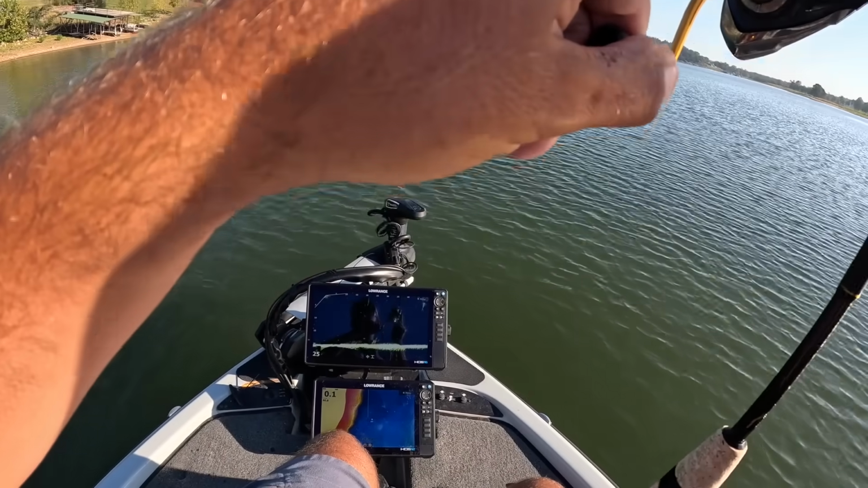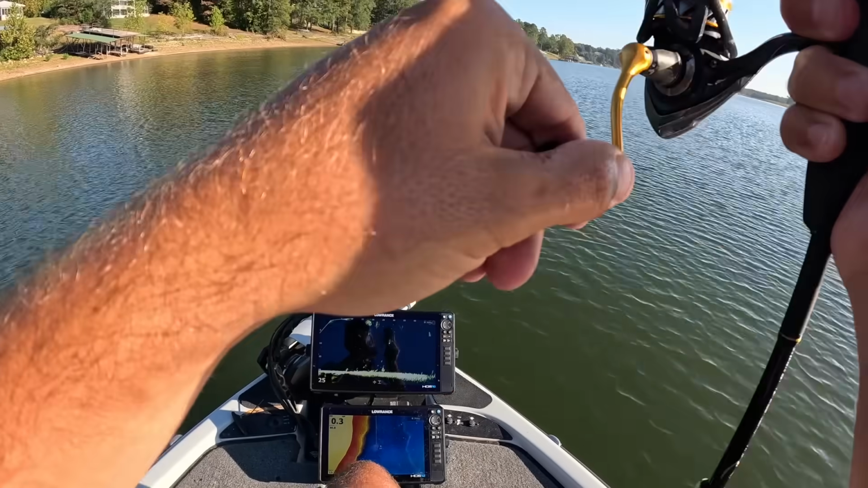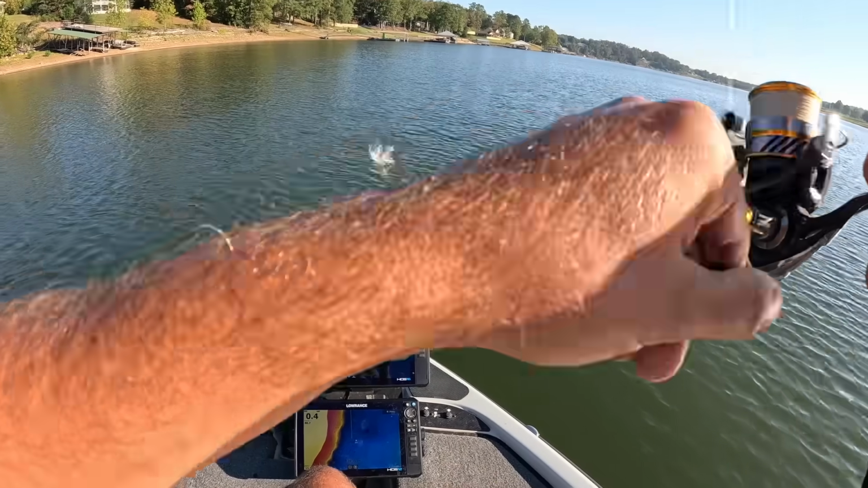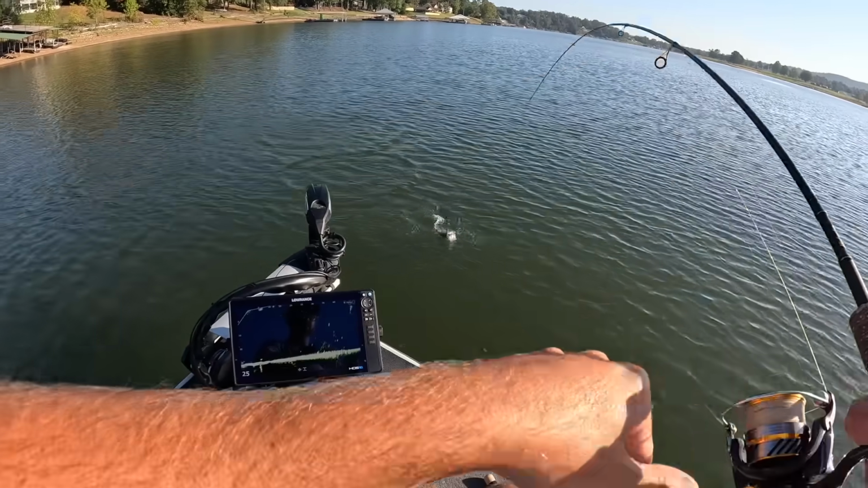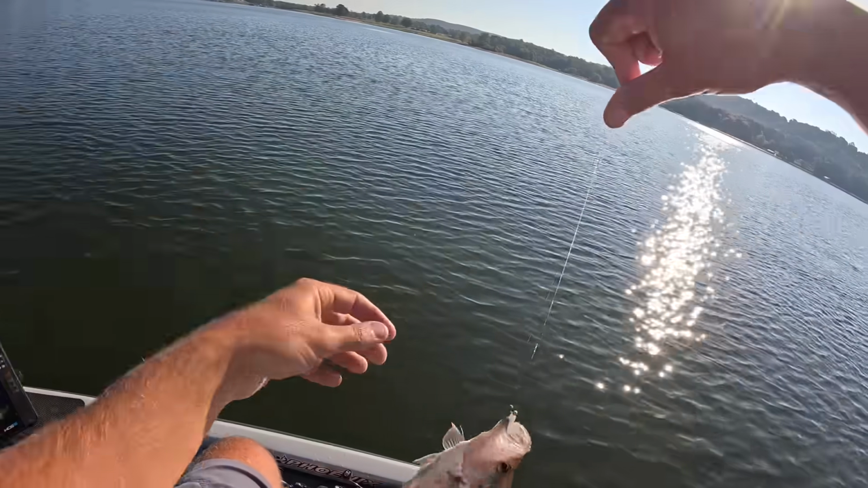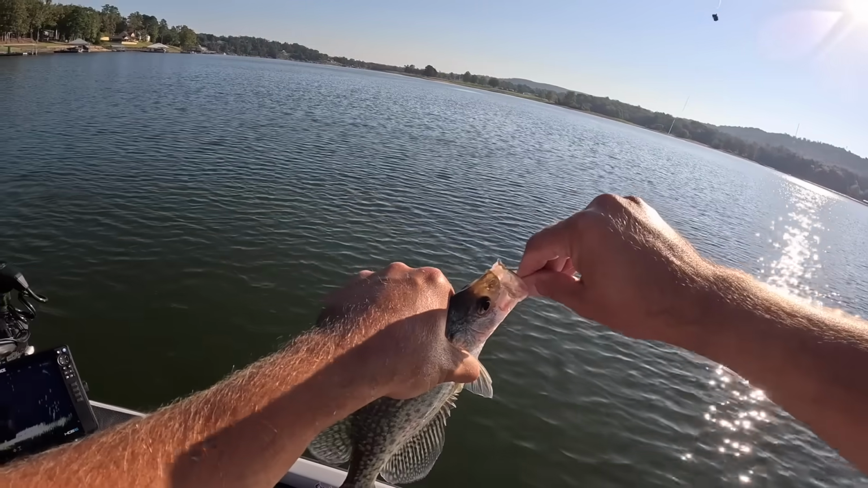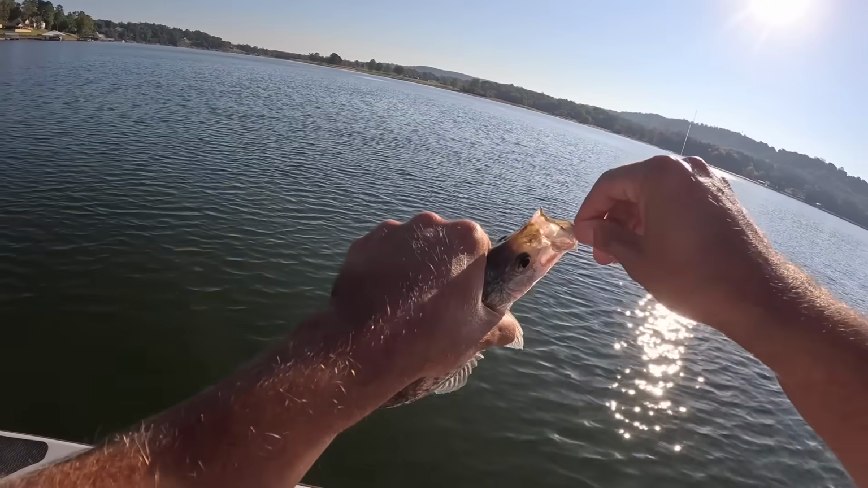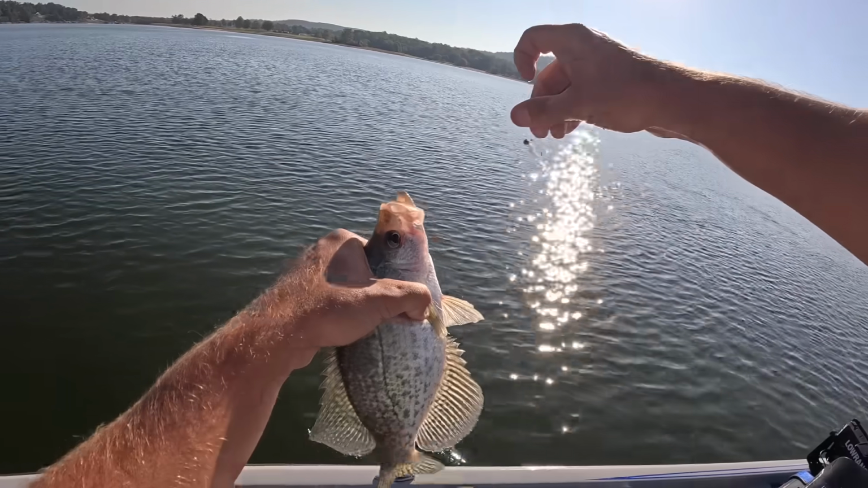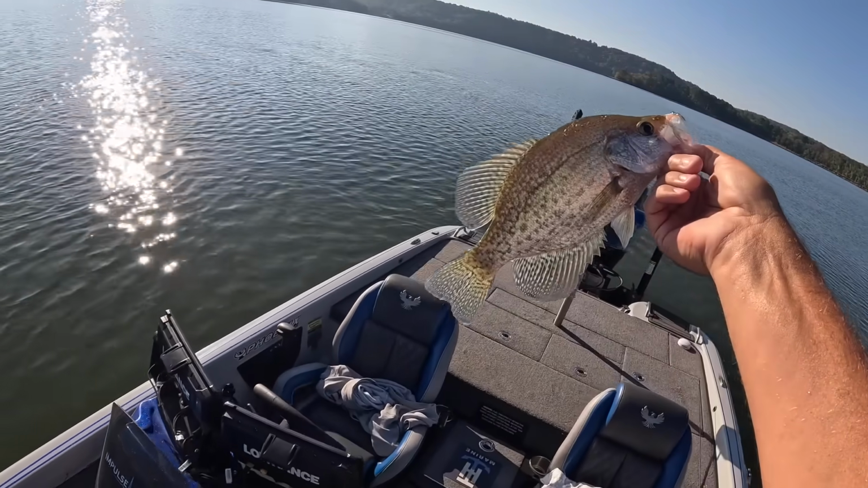Caught it on the way down. Might not be a crappie, but then again it might be. Yeah, it is a crappie. Nice crappie. Thought it might be a bass. He shot out of that brush pile and caught it on the way down. I just noticed my bait quit falling. Pulled up on him, and sure enough, he had it. Another good keeper. I'll take that one.